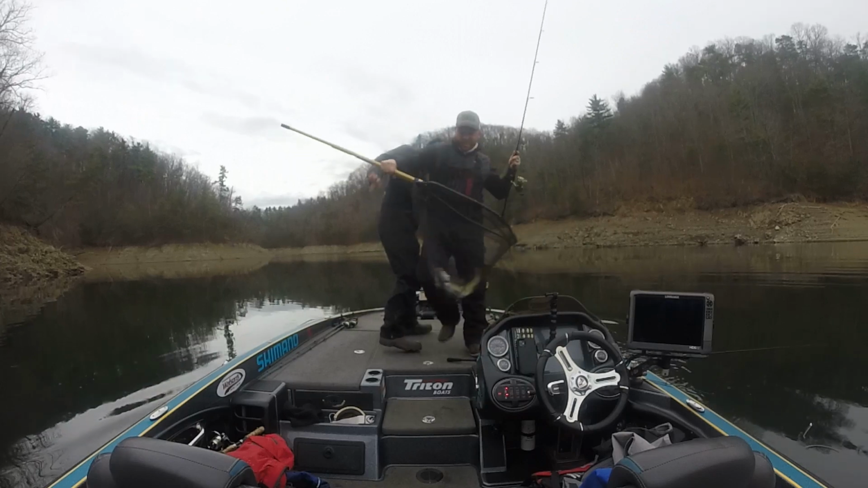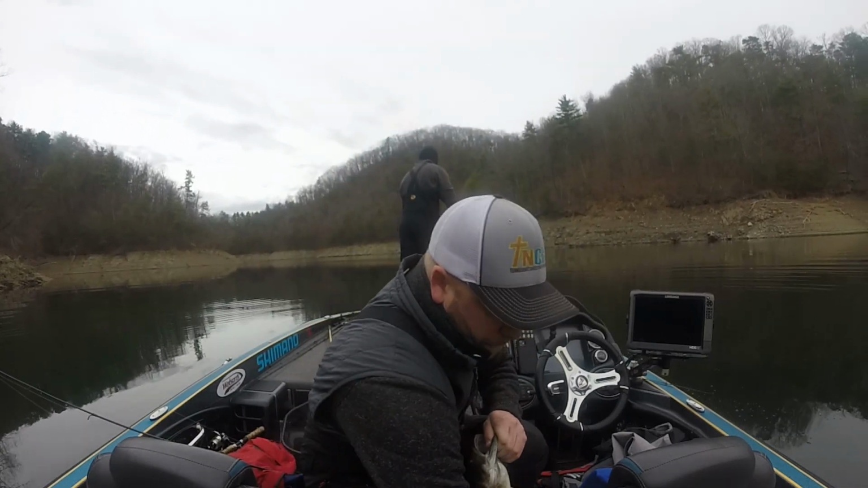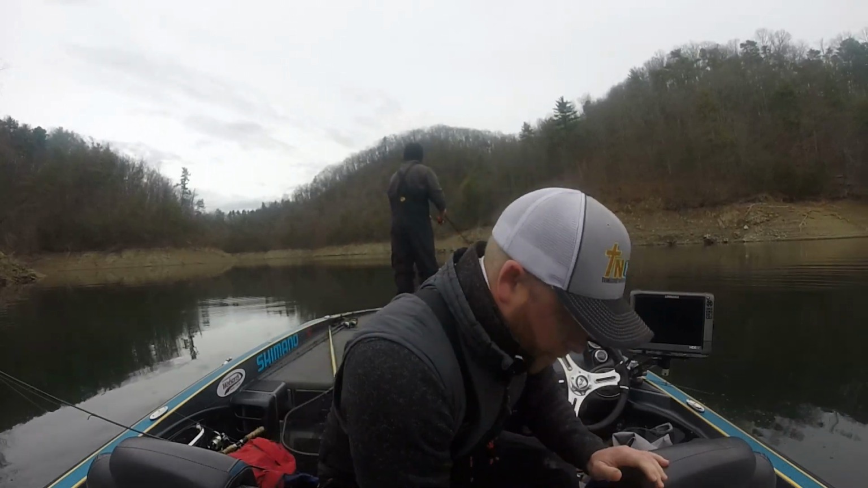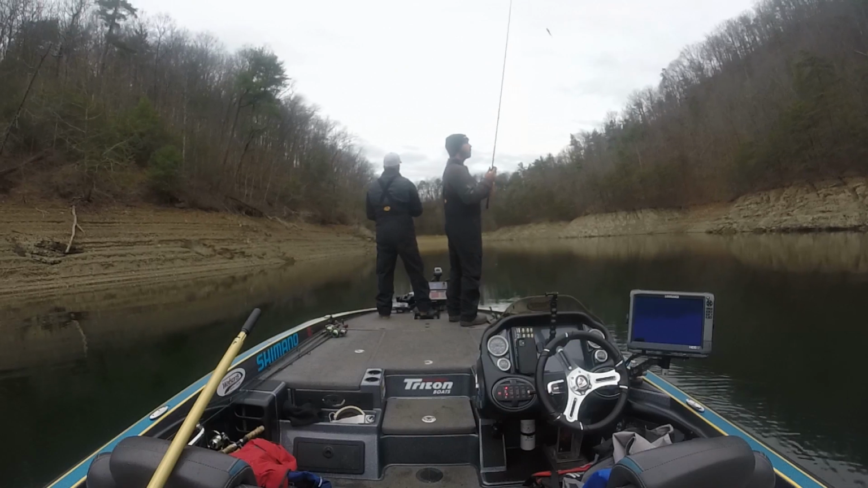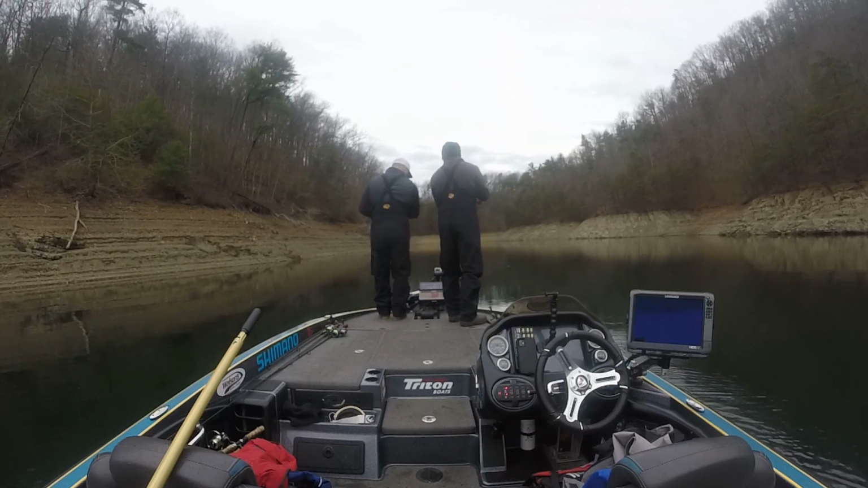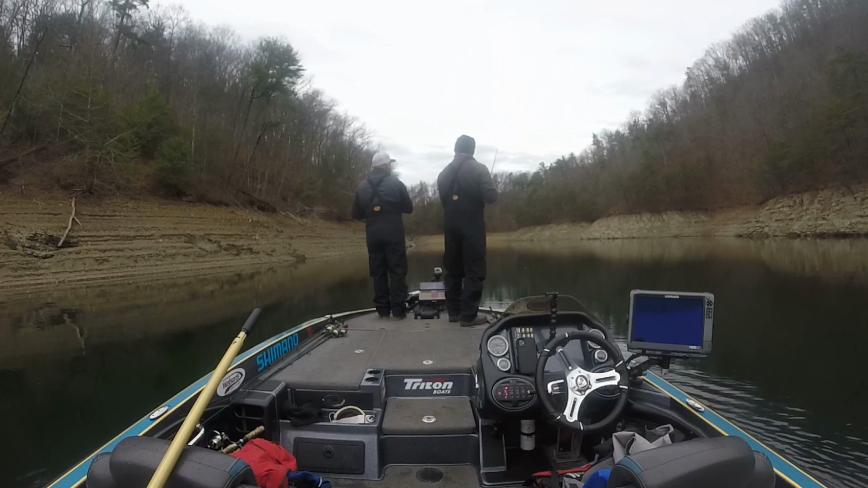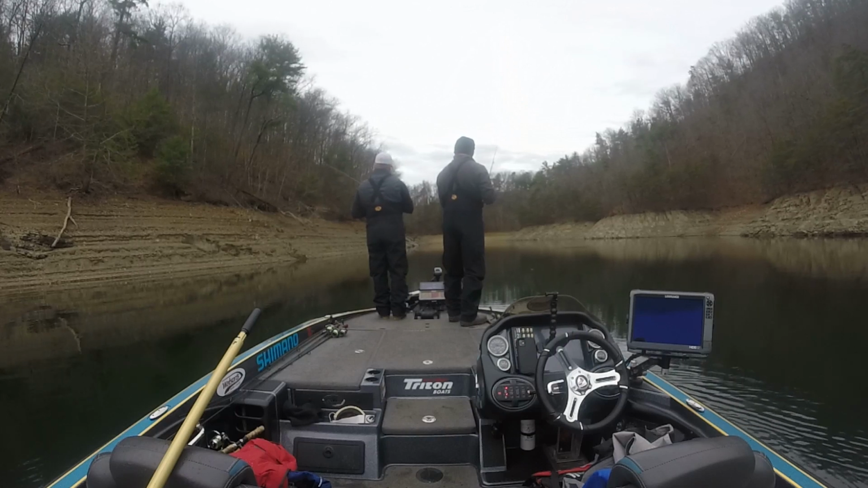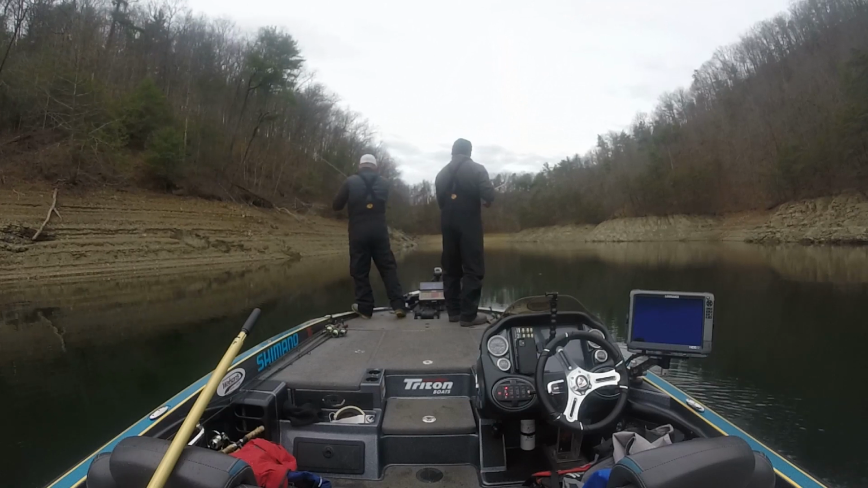Now, as we move further and further back, we were still seeing some schooling action, some action on top. Again, it wasn't fast and furious. We're not talking about stuff you see earlier in the fall with things blowing up everywhere. But the big key was staying on that trolling motor and keeping it panning back and forth and trying to spot them as far out there as you could. Because, again, the closer you got to them, the more finicky they were, the little bit more spooked they were.